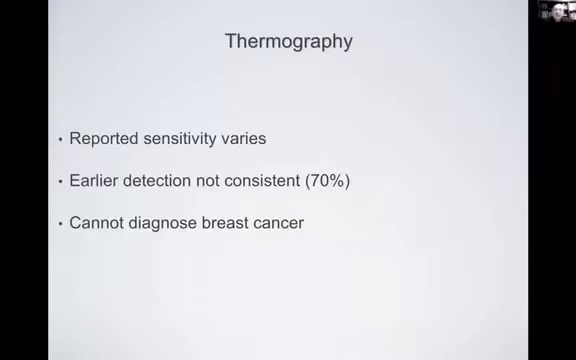I wanted to go back and talk about that 39% sensitivity. This happens to be my favorite study to talk about. It comes from radiology, and it was published in the journal Radiology, in 1977. And one of the things I like about this study is it's very often cited as the benchmark study that definitively debunked thermography as a viable breast imaging tool.